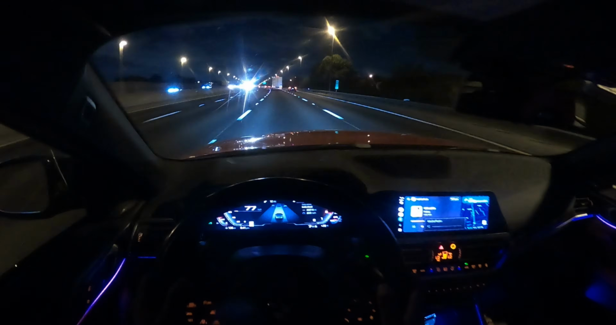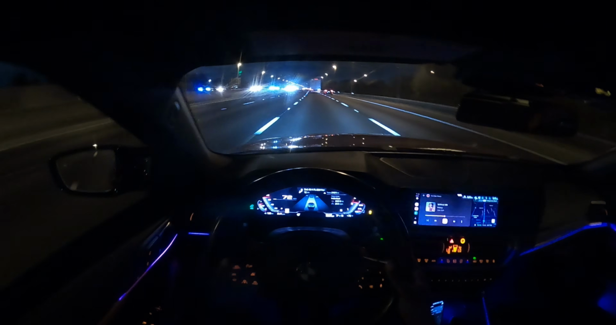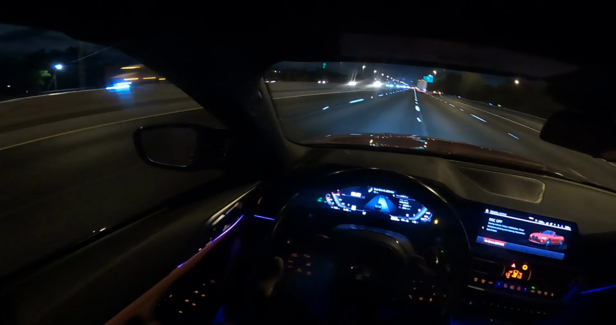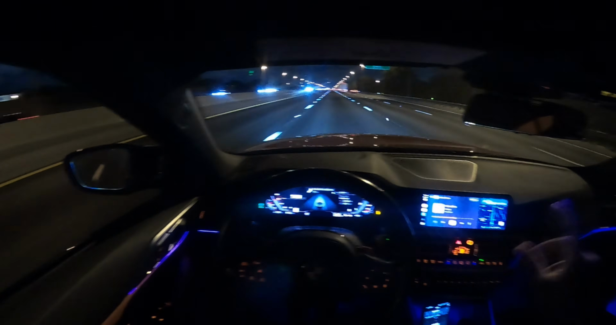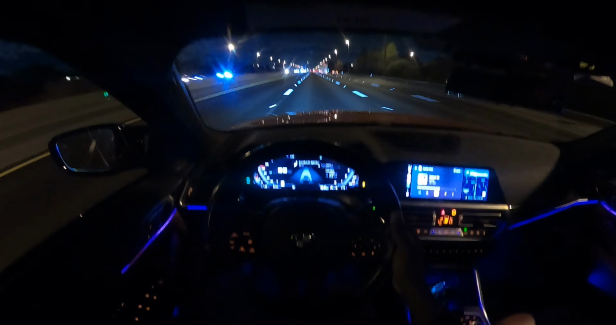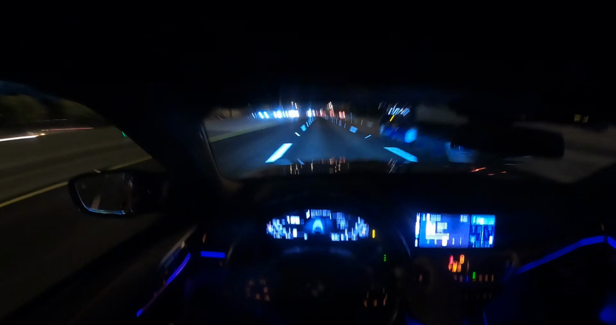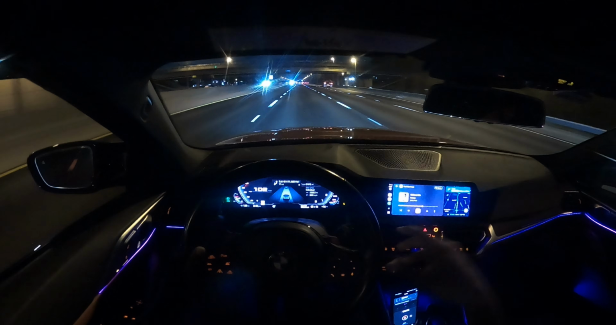Okay. Alright. But we don't want to do that on this drive. So drop it back in M1. Go down some gears. Let's do a 60 roll, yeah? Third gear 60. 1, 2, 3. And slow it down. And it gets up to speed pretty fast, right?